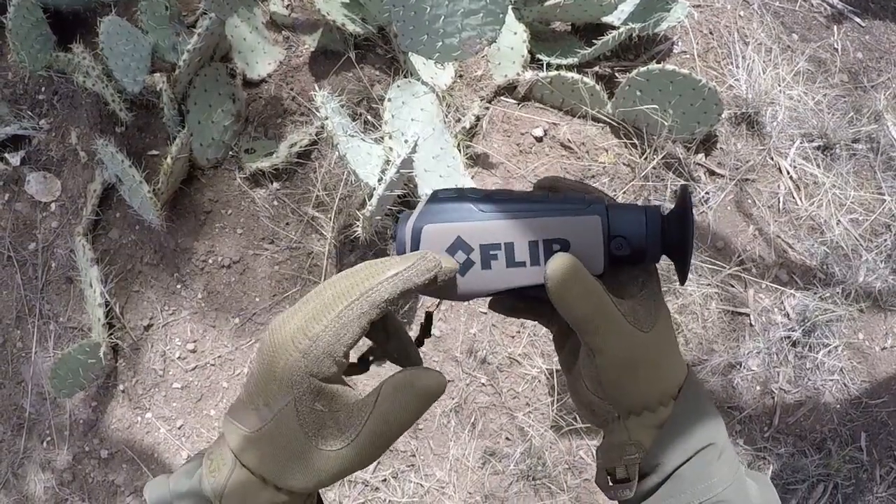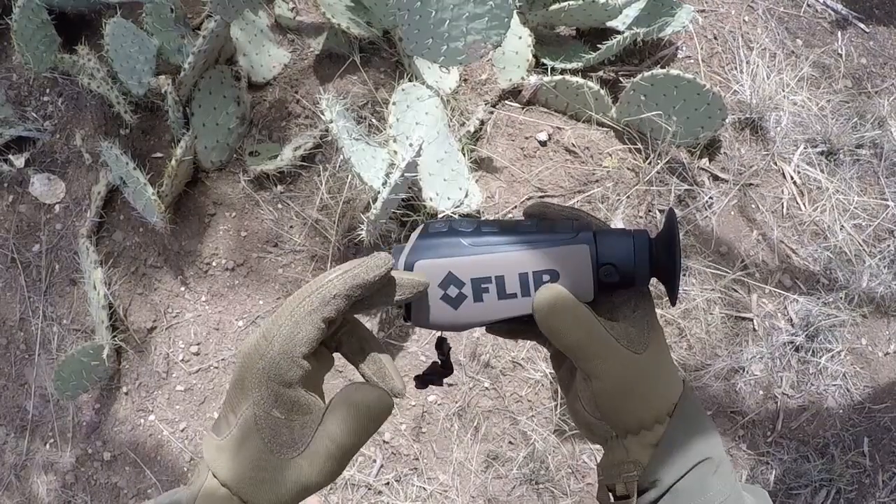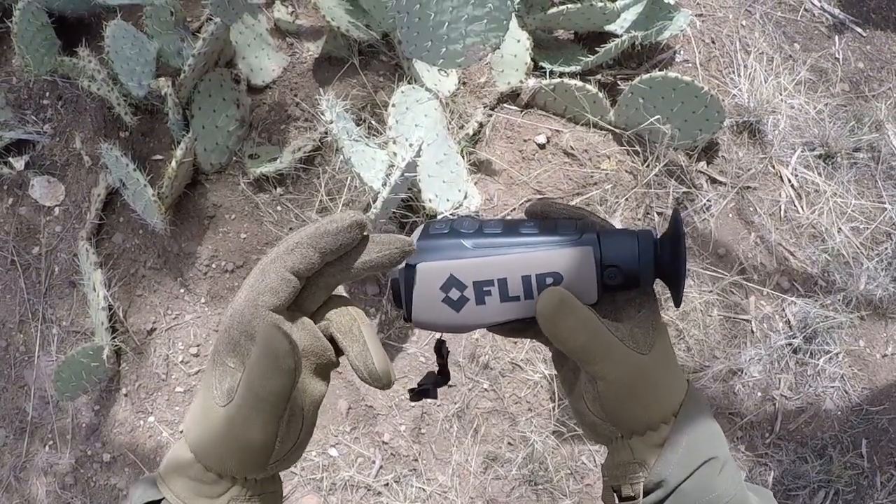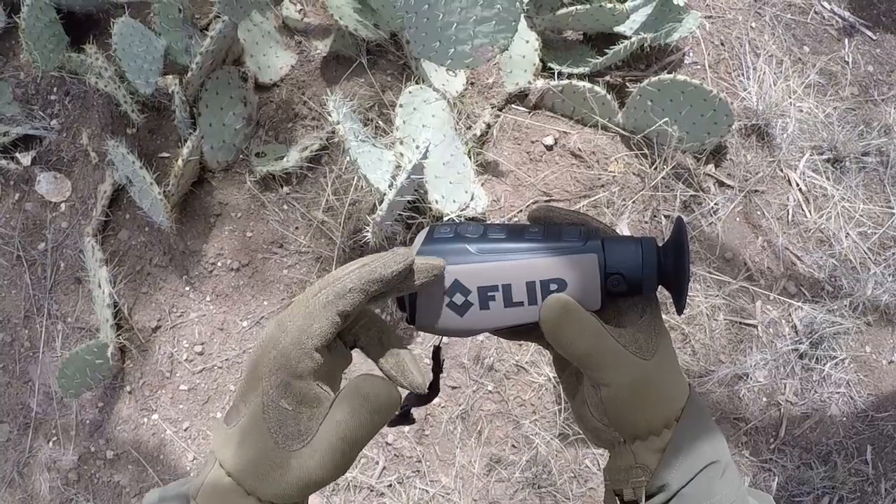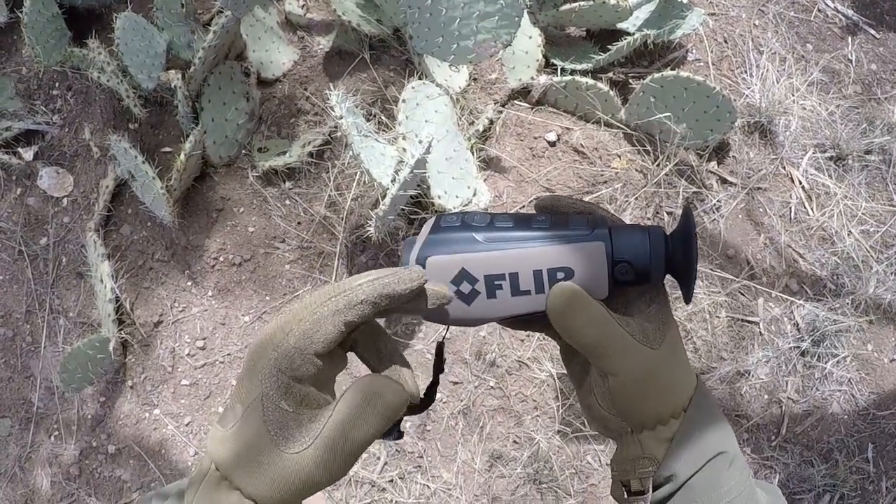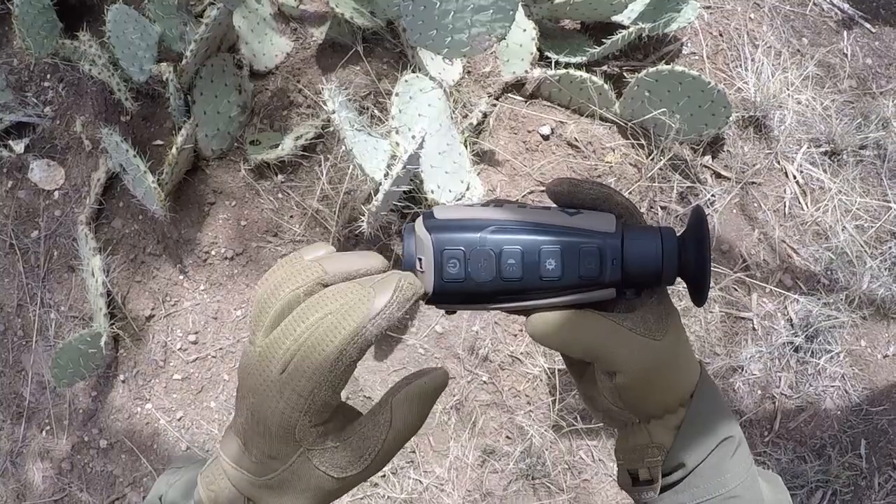My opinion of the Scout 3 240 is that it's a pretty good little handheld unit. I wouldn't buy one brand new from a store at full pop, but certainly if I found one on the used market for a good price, something around $1,000, maybe under that, that'd be a hell of a deal for this thing. This thing would work really good as a handheld spotter in addition to another thermal device like a thermal weapon sight, or thermal clip-on weapon sight.